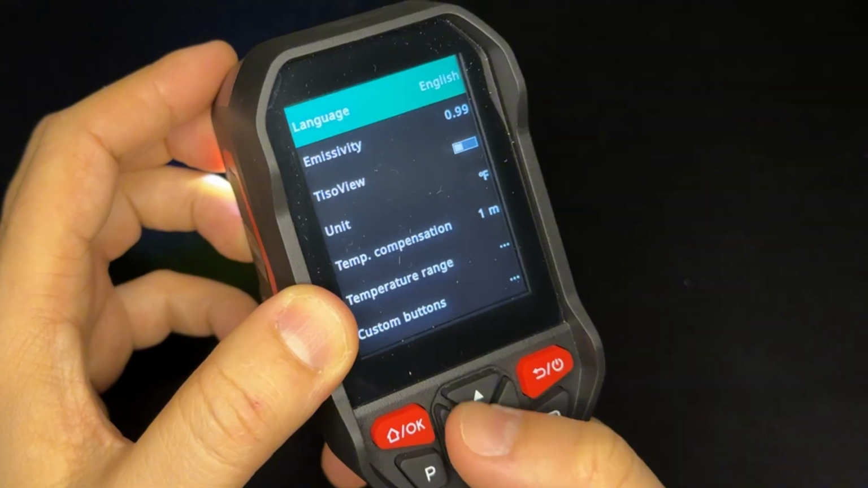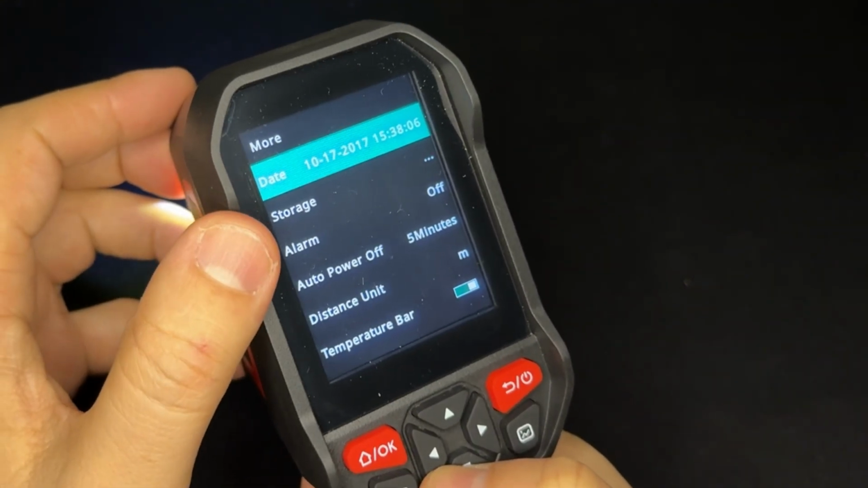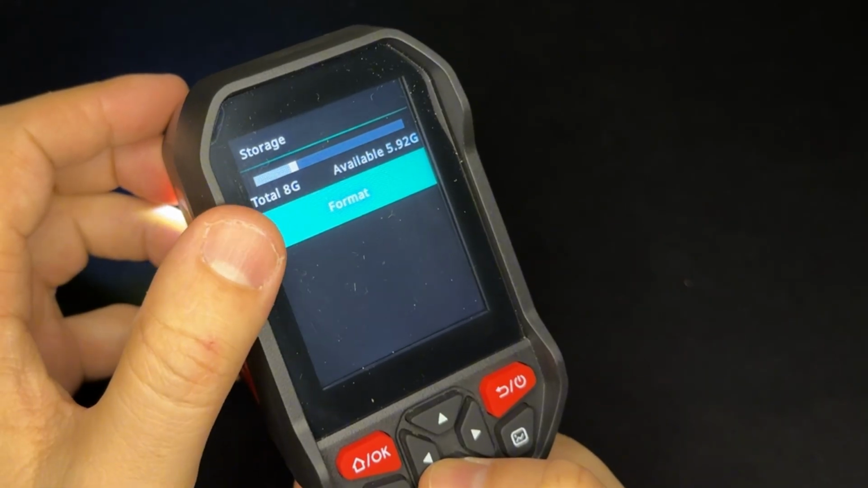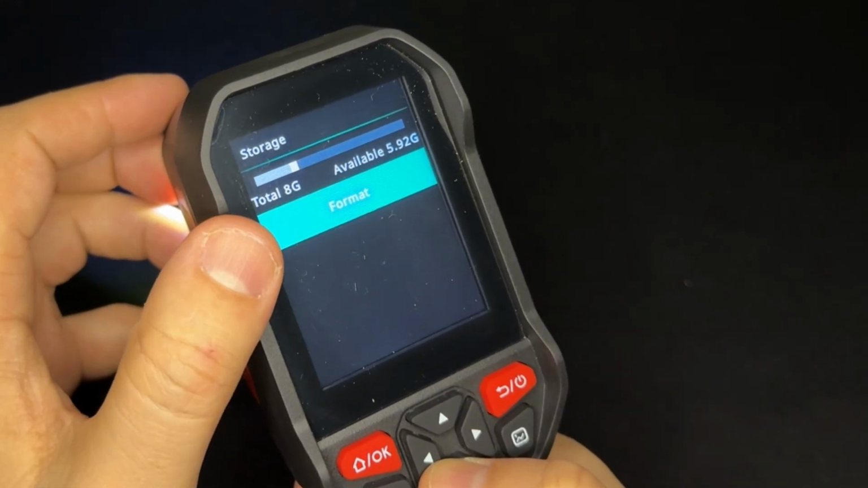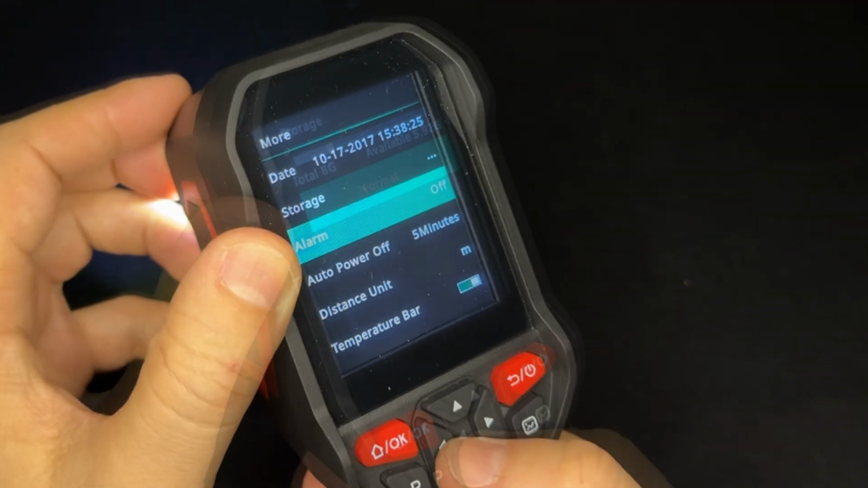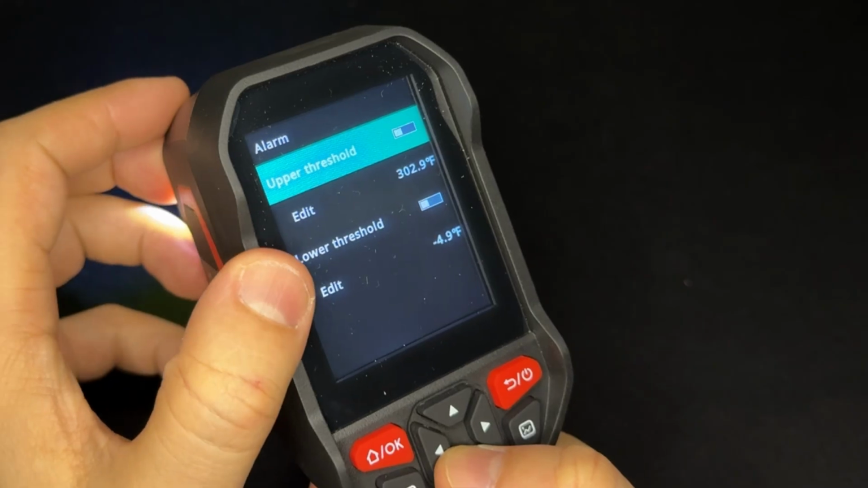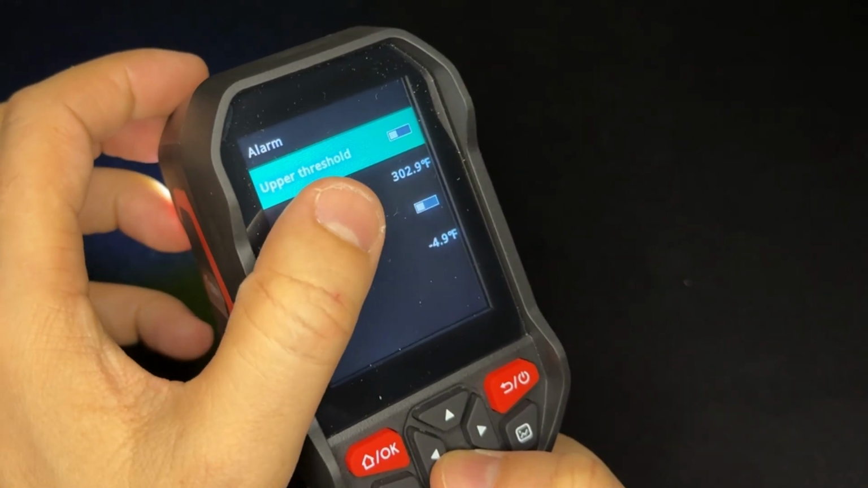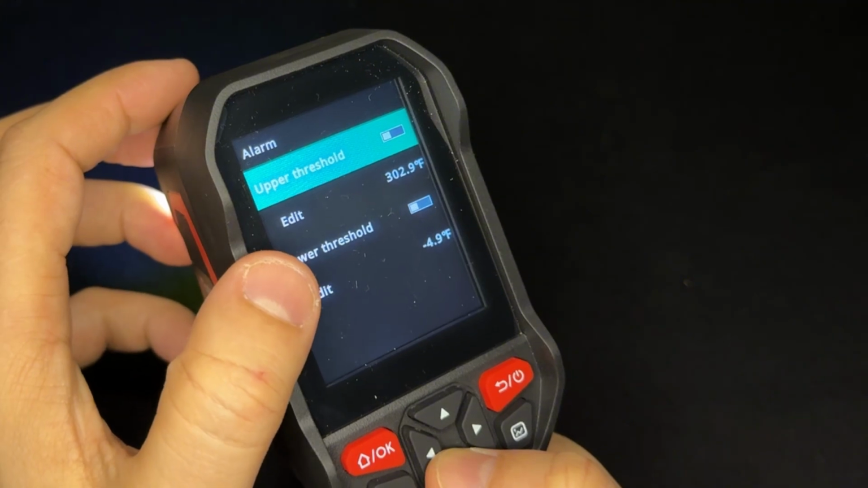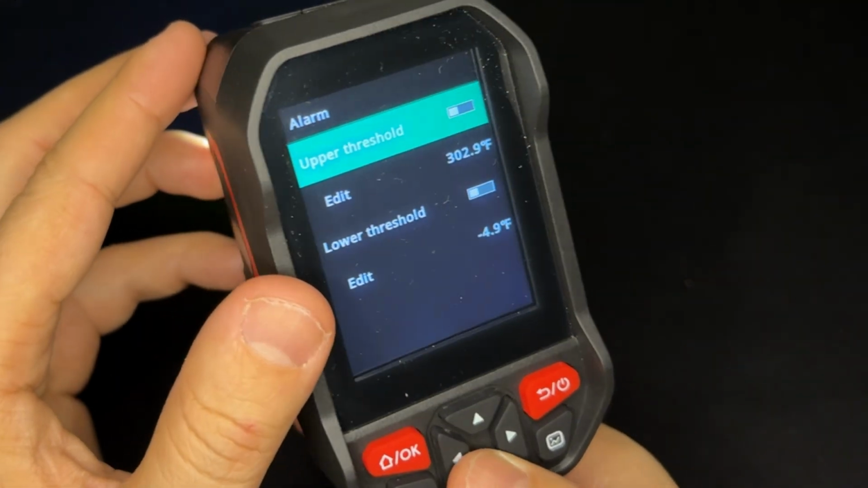Yep. And more. Let's go ahead and check the more. Here's the date, storage. Let's check the storage. Right now we have 8 gigabytes storage. Available is 5.92 gigabyte. Alarm, there is alarm. Upper threshold and lower threshold. 302 Fahrenheit degrees, that's the top. And lower is minus 4.9 Fahrenheit. It's just gonna let you know.